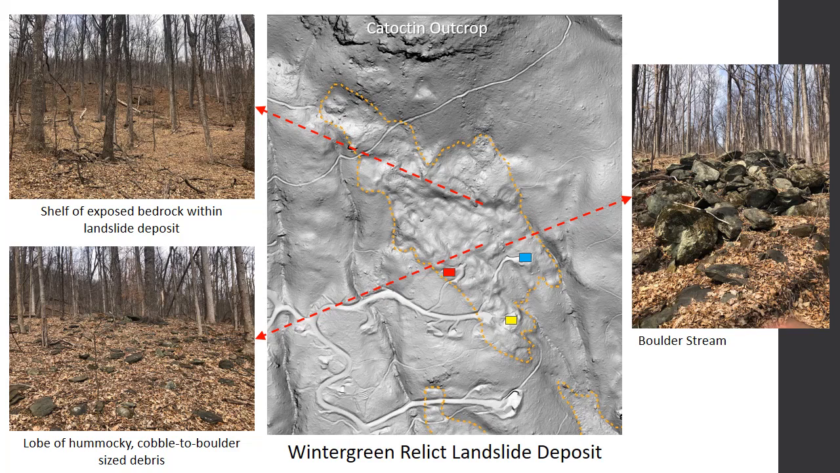And we also tend to see these kind of shelves of material. So you'll have a higher area, and then as you're walking down, you'll drop down about 8 to 10 feet and you're down into another shelf. And I think what we're looking at is several generations of rock falls that have accumulated in this area.